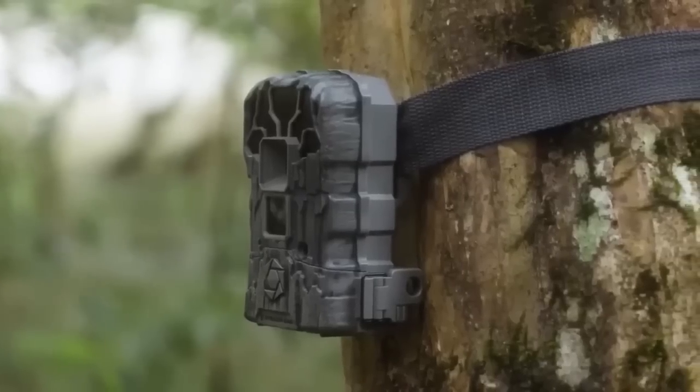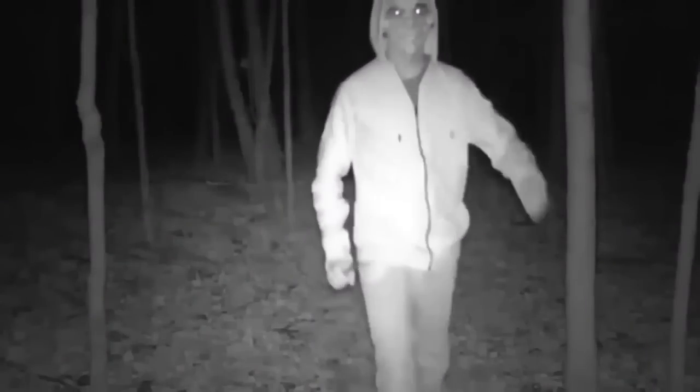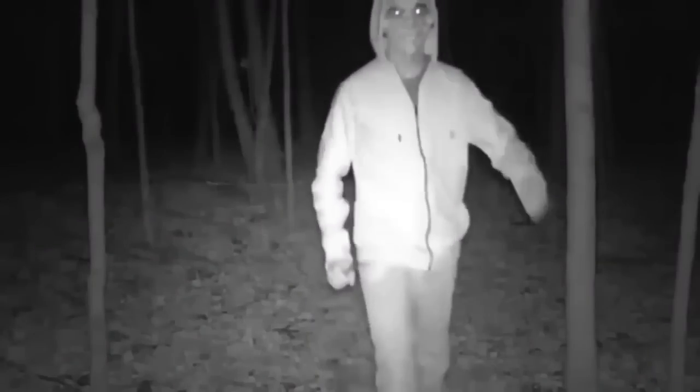Trail cameras are used to take pictures of animals in the wild, but sometimes they capture something really creepy. Like this one time, a man in a clown mask was caught on camera in the forest at night. We don't know what he was doing there, or if he was even a real person. The spooky clown stared right at the camera before vanishing into the woods, giving everyone the creeps. Who knows what other scary stuff is out there lurking in the shadows?